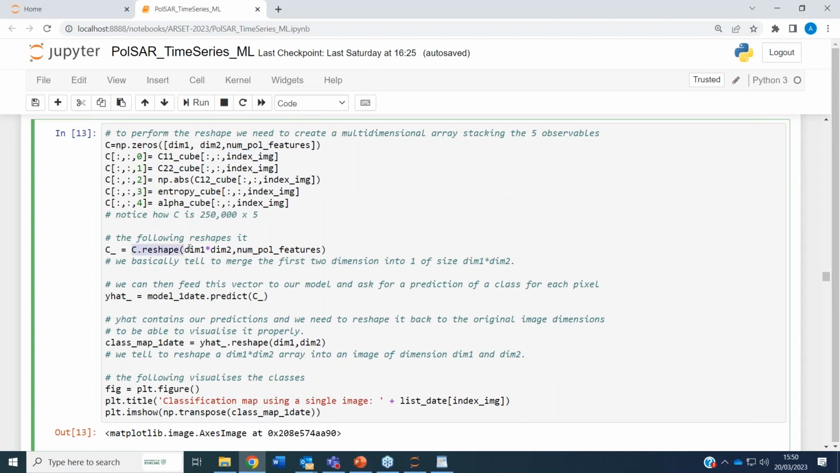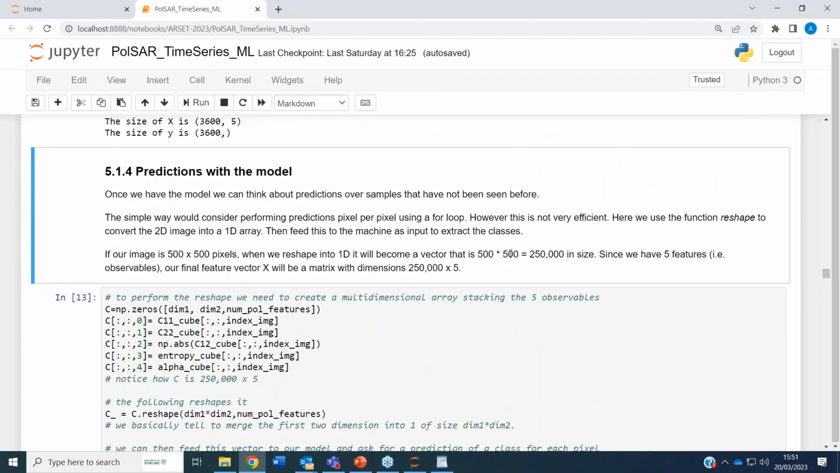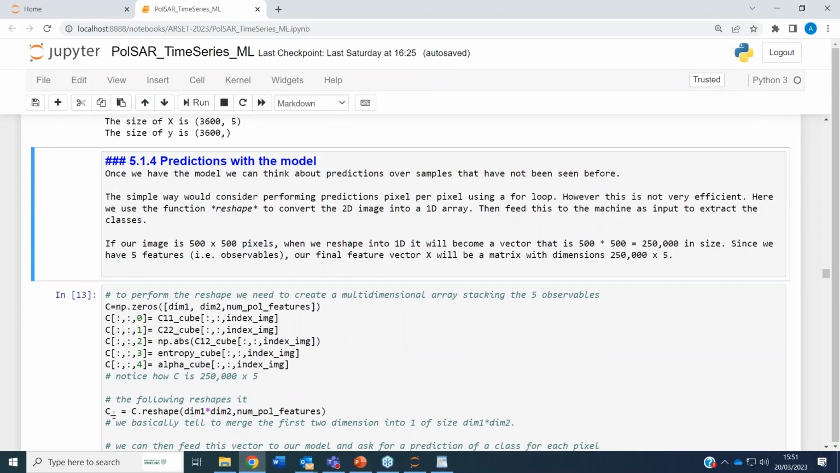So we do that by using the function reshape and by saying that the first dimension is equal to the multiplication of the size of dimension 1 times dimension 2, which will contain all the pixels and the number of features of interest. So once we do these things, let's get our head around this before we proceed. If dimension 1 is 500 pixels, dimension 2 is also 500 pixels, this new x underscore